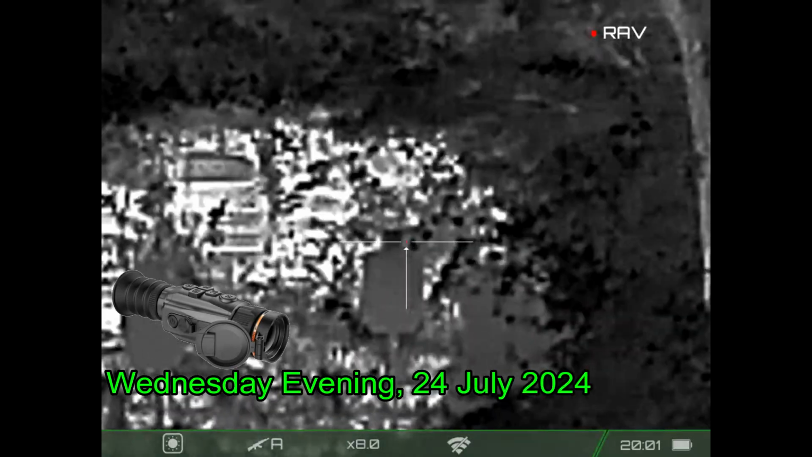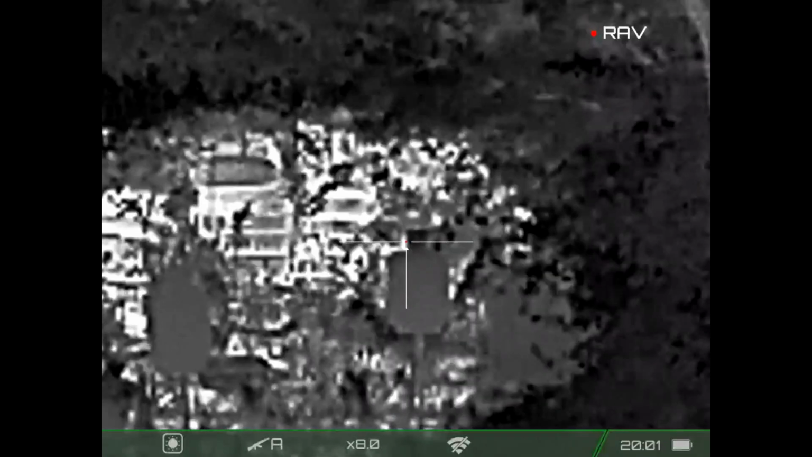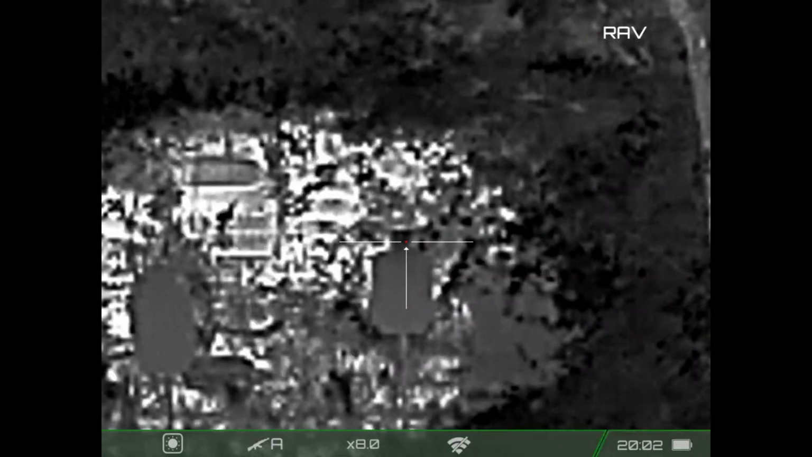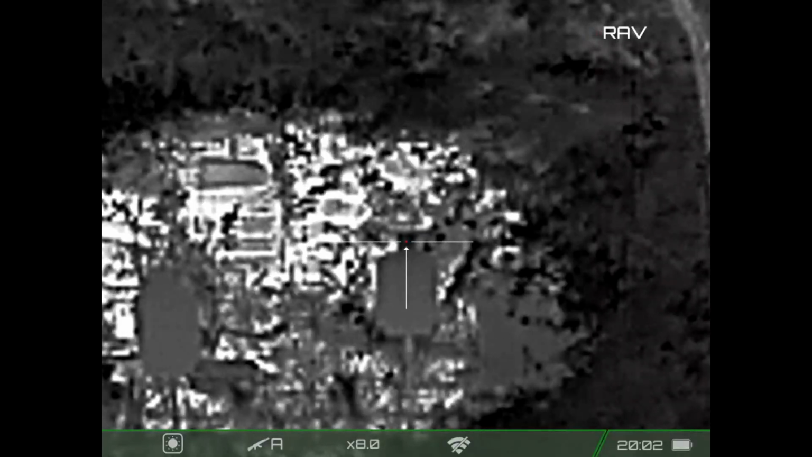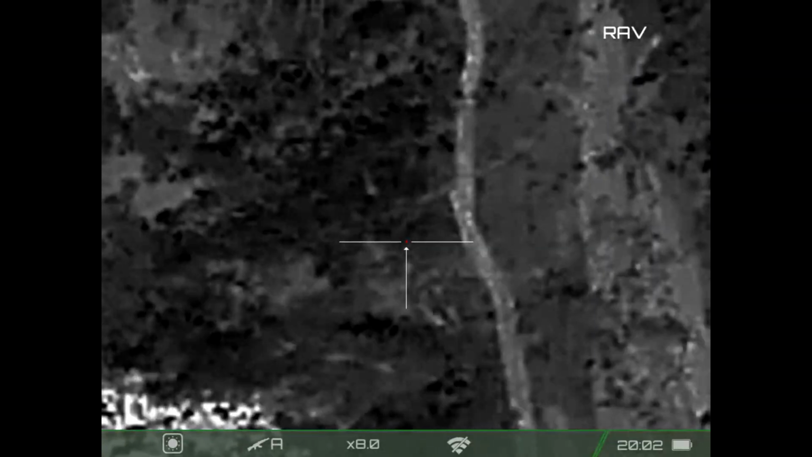Well, I'm at the range with new gear, and I don't know if this is going to be an exciting night or an absolute disaster. I've got a new rifle scope, a Rickstorm S6. I've got a new spotter to work with, a Pocket K3, and I'm also using some new ammo.